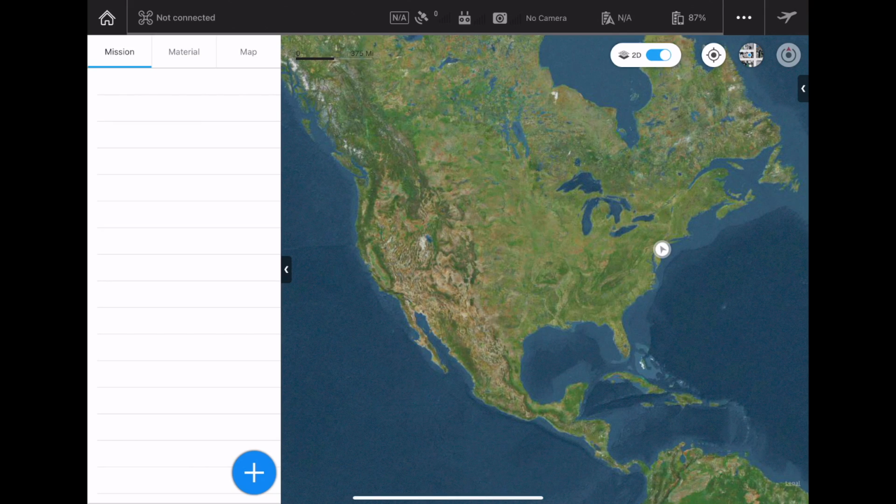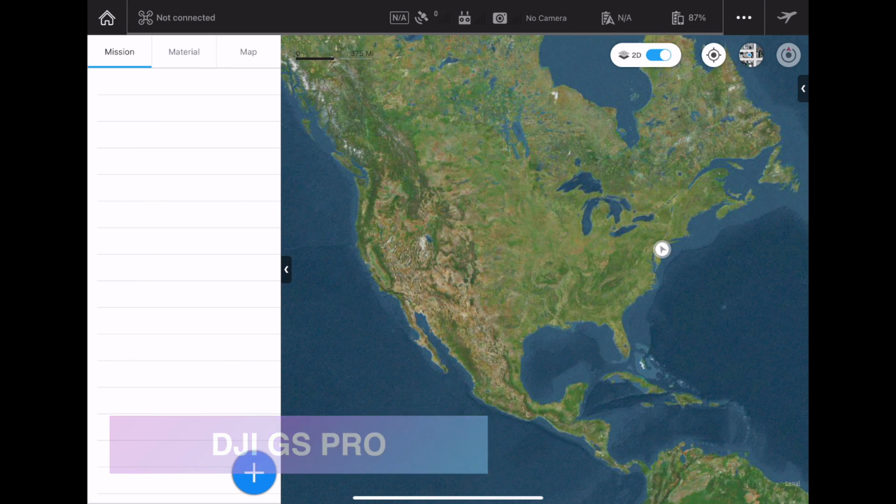Now we're going to do a flight plan and all the different settings that you need to account for. Just a disclaimer, depending on what type of drone model and what kind of camera you have, this might be different. I personally have the Matrice drone with the XT2 camera, so it might be different if you have the M300 drone with the H20T camera. And you might not even use this application that I have, which is called GS Pro, which is unfortunately only available on iOS devices. So just keep in mind that some of these settings might not be exactly what you use if you don't have the same hardware and equipment that I do.